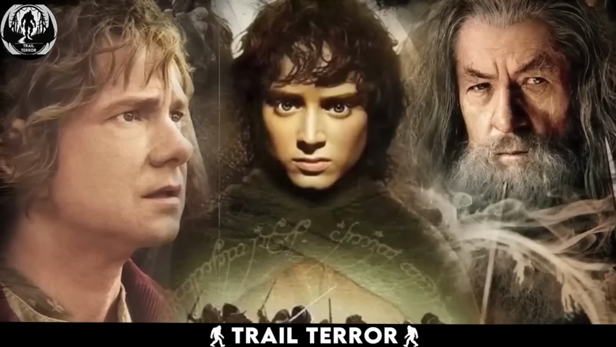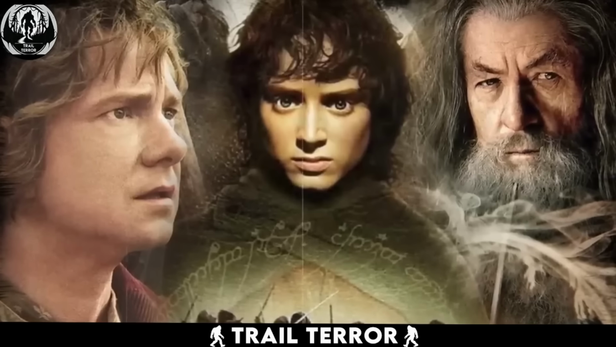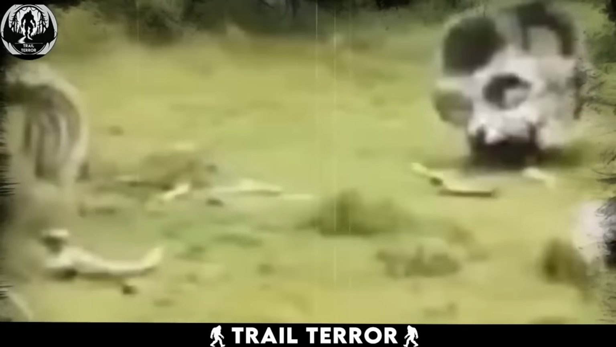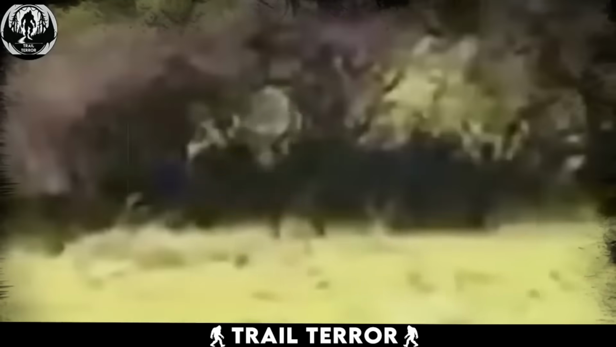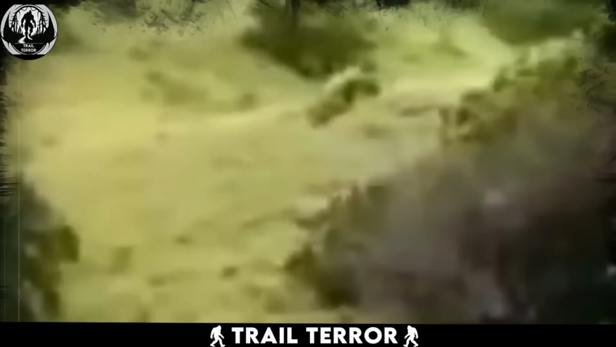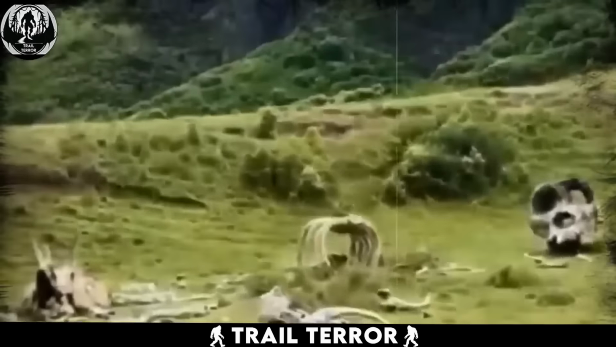Have you watched Lord of the Rings and seen those tall giants? They seemed like mythical creatures, right? Well, what if I told you there's a video suggesting that giants might have actually existed among us? A lady uploaded this video on Facebook while she was on a train passing through a mountainous area. In the distance, she recorded something incredibly strange and captivating.